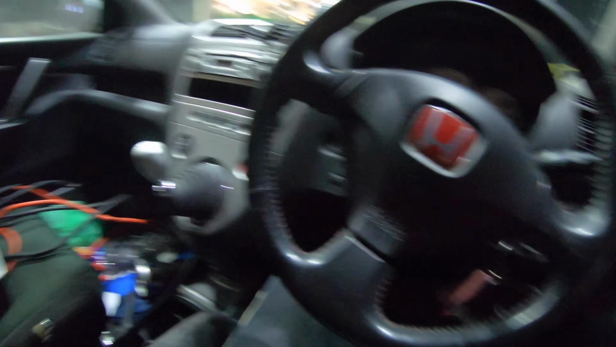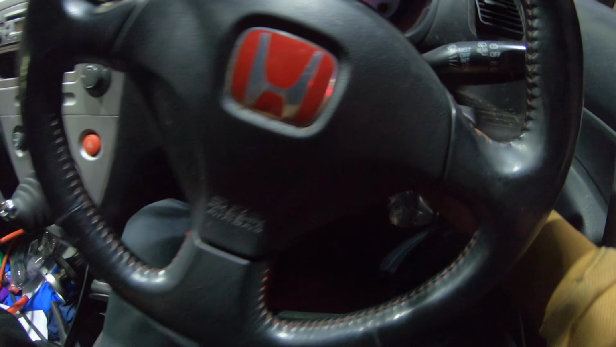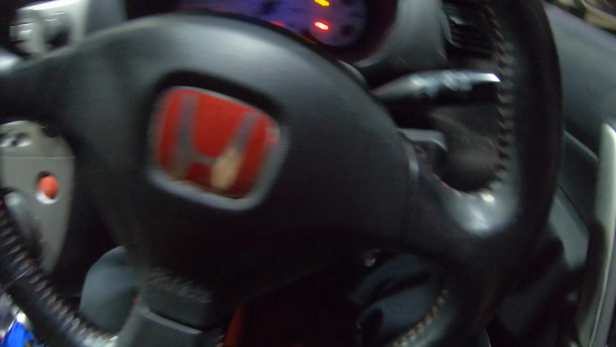POV night drive. Let the car do all the talking. Right, let's do a first lift on this. First lift, yeah.